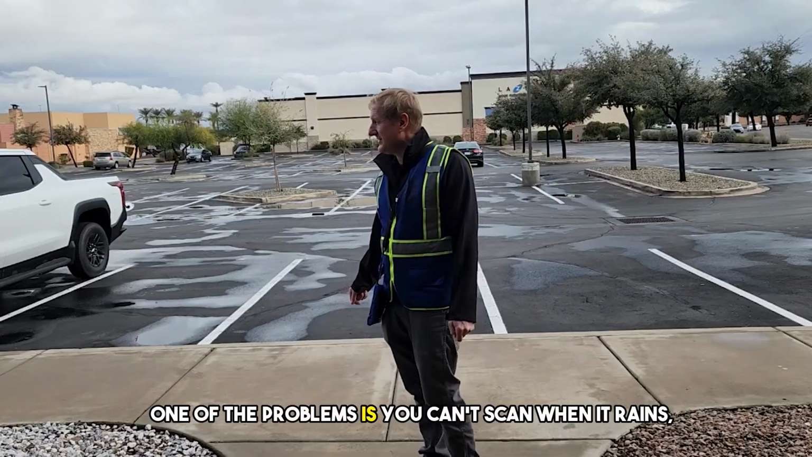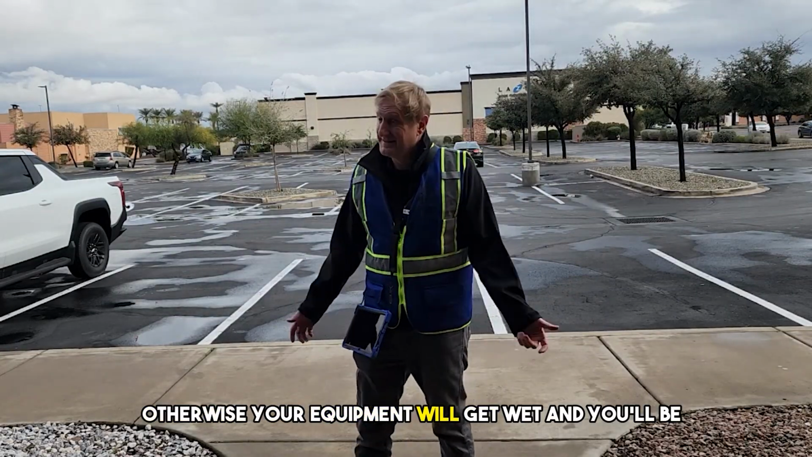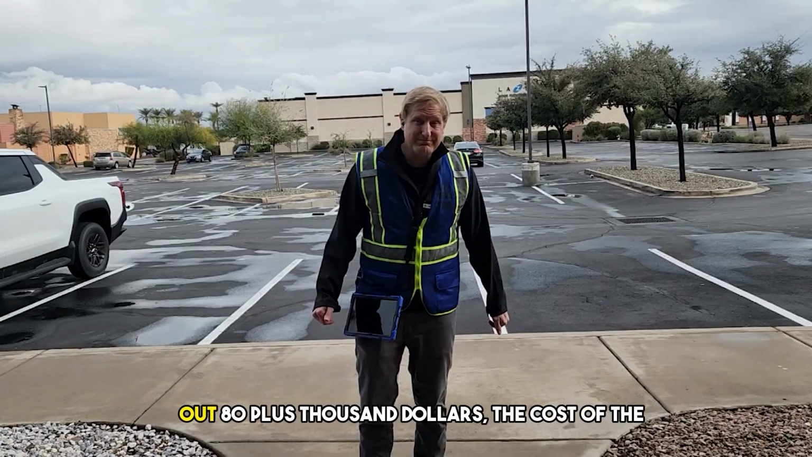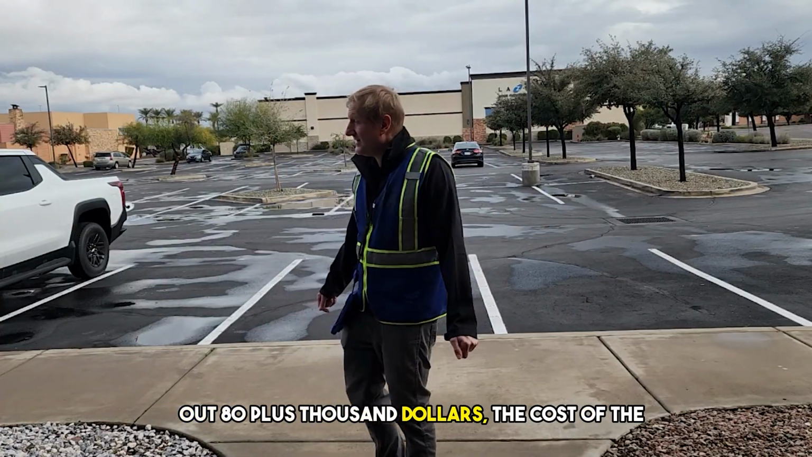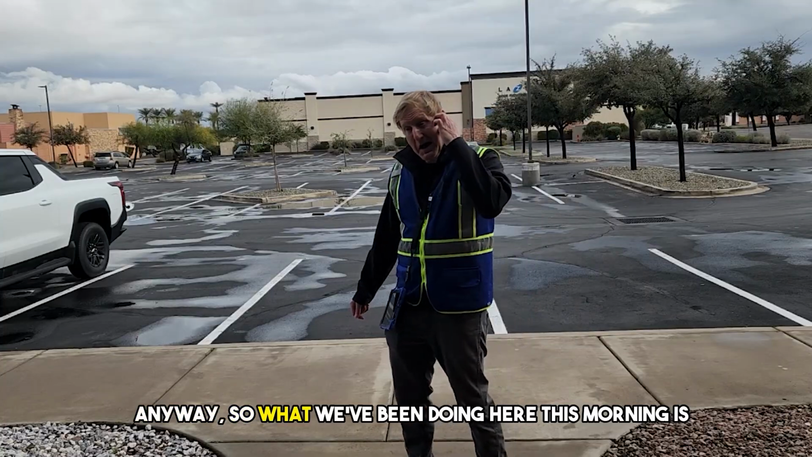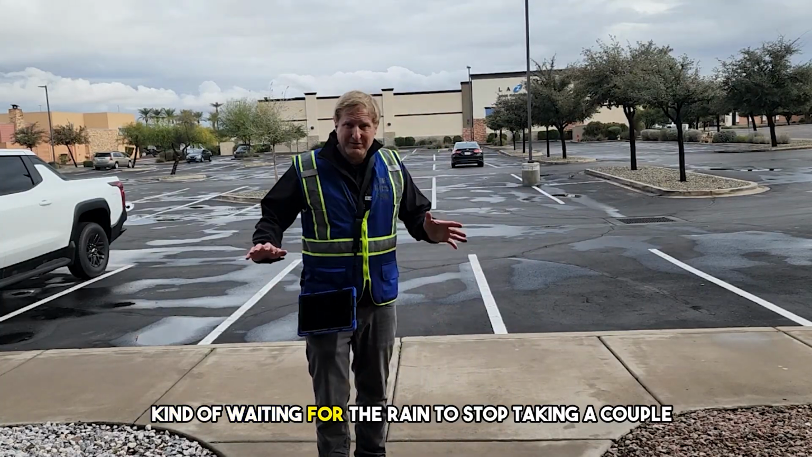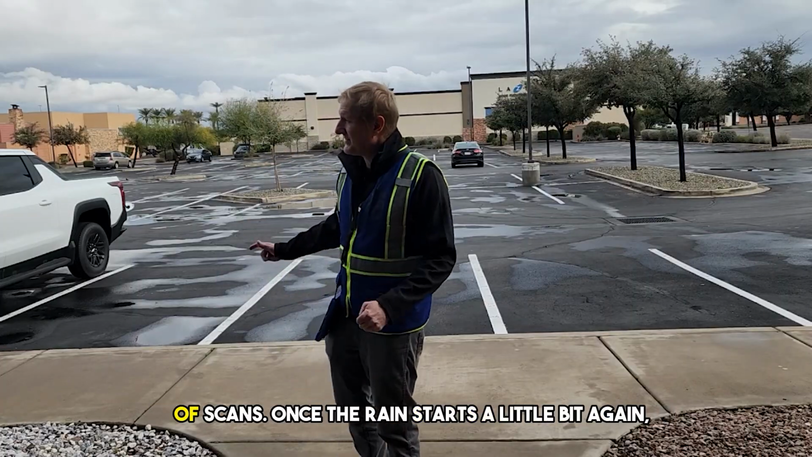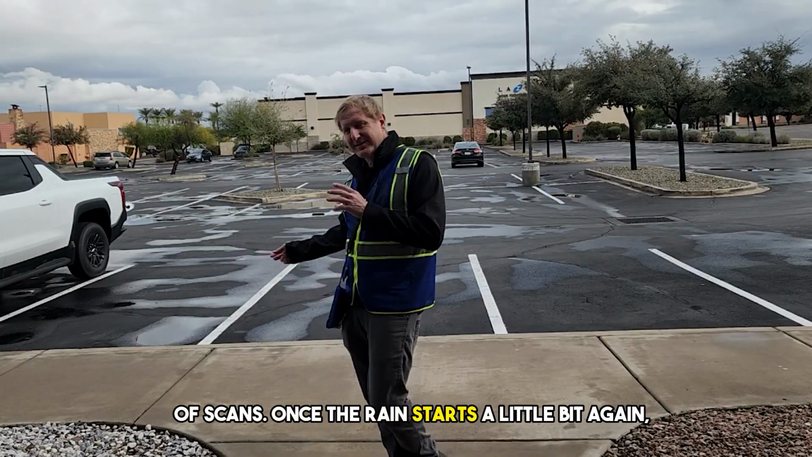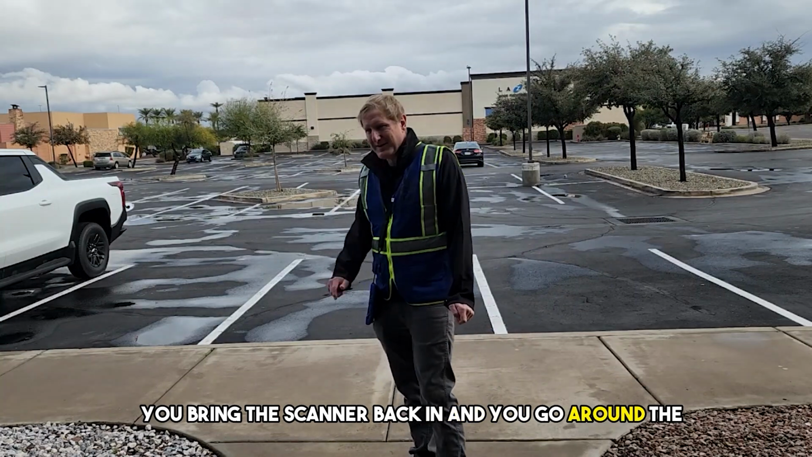One of the problems is you can't scan when it rains, otherwise your equipment will get wet and you'll be out $80,000+, the cost of the scanner. So what we've been doing this morning is waiting for the rain to stop, taking a couple scans. Once the rain starts again, you bring the scanner back in and you go around the building.